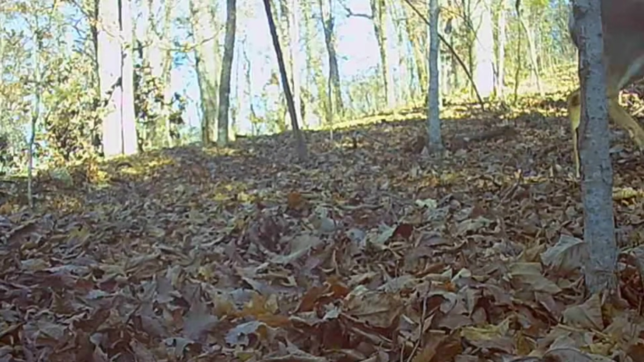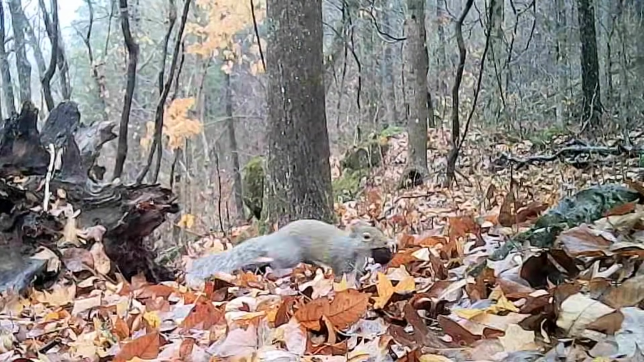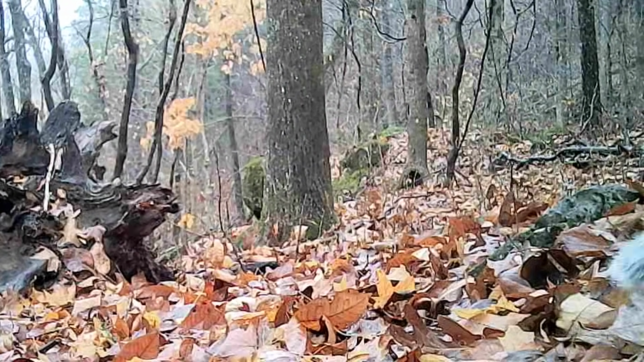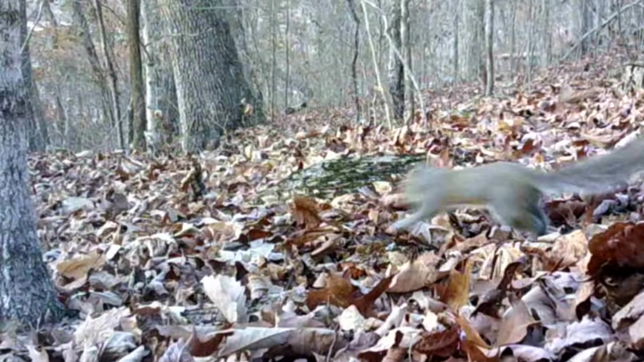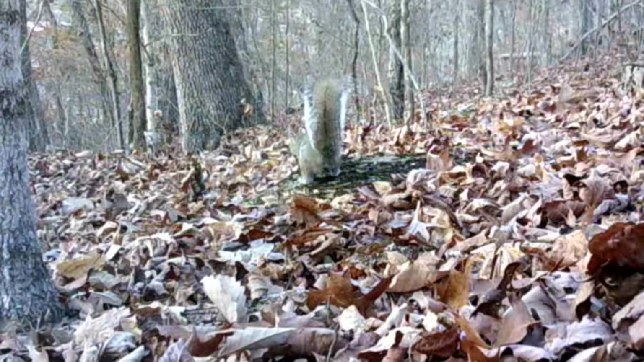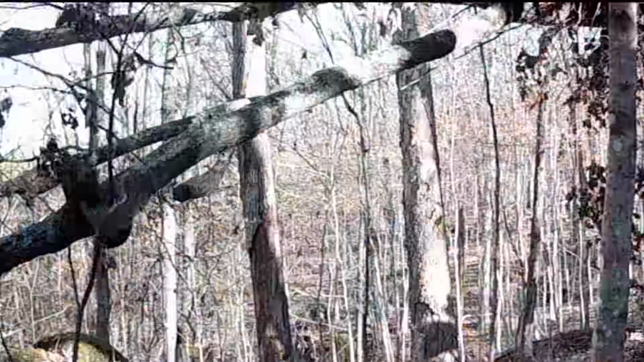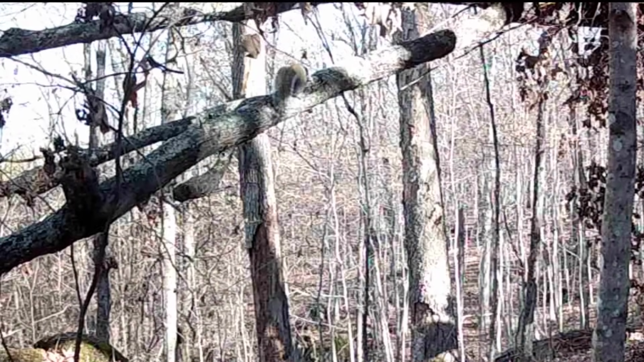But it's time for the little squirrels. They ain't got time to lay down. They got nuts to find. And they'll find them somewhere. Always on the move. Little natural acrobats.